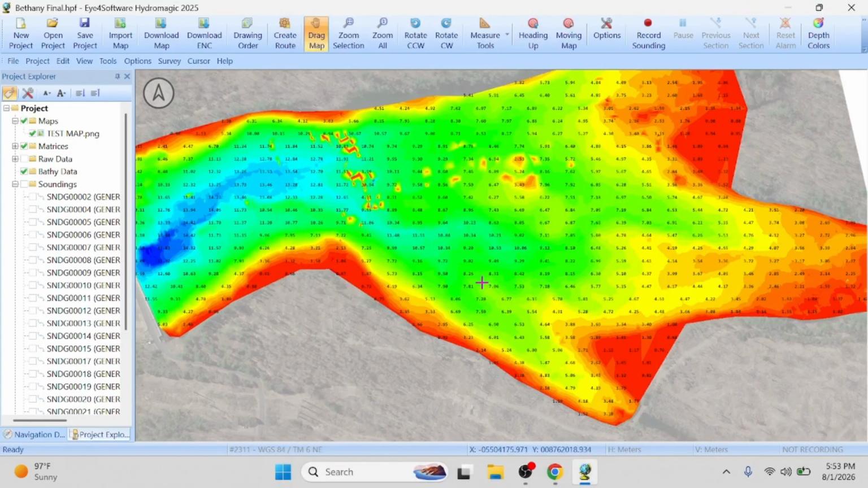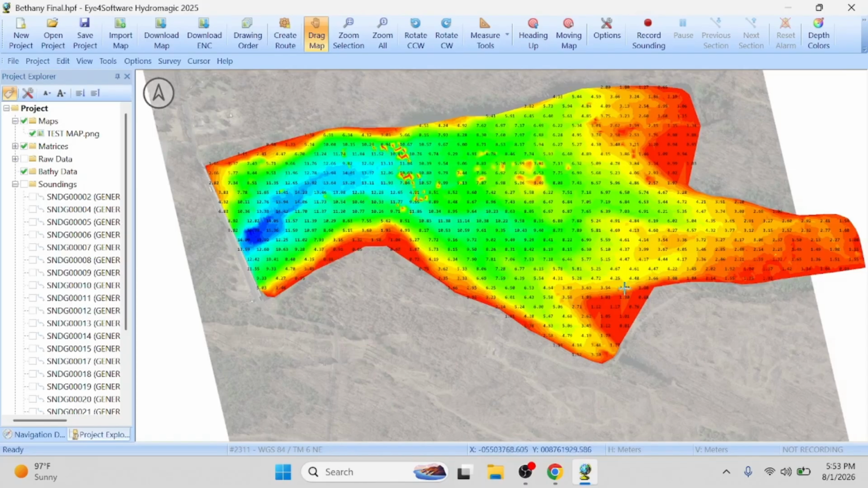It's pretty interesting to see where all the sediment is accumulating. It's kind of low in the middle. Over here, it's very deep, and it seems to be accumulating more towards the shore.